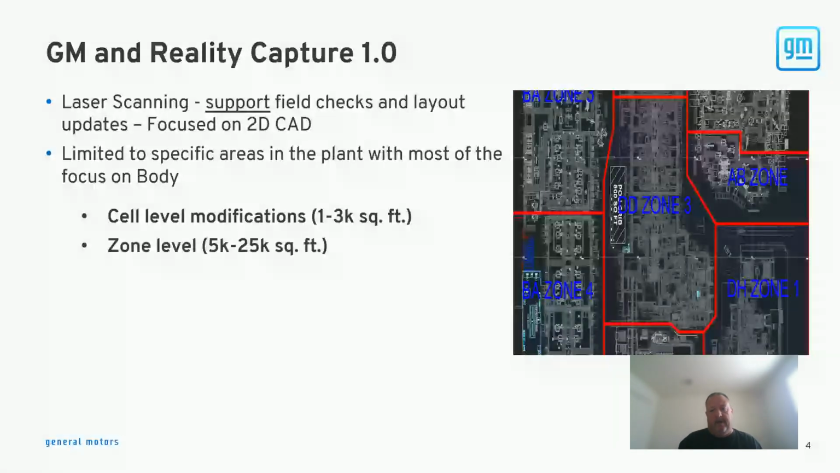As we continued and started to show the benefit at that level of collecting data, it grew to more of a zone level. At the zone level, we're talking about anywhere between 5 and 25,000 square feet and more. These are areas that may include 10 to 15 robots, and since it's a much larger area, there's just a lot more stuff inside. We were collecting maybe 1 or 2 or even up to 5 zones in the plant, and we started to realize this was gaining some traction in the plant.